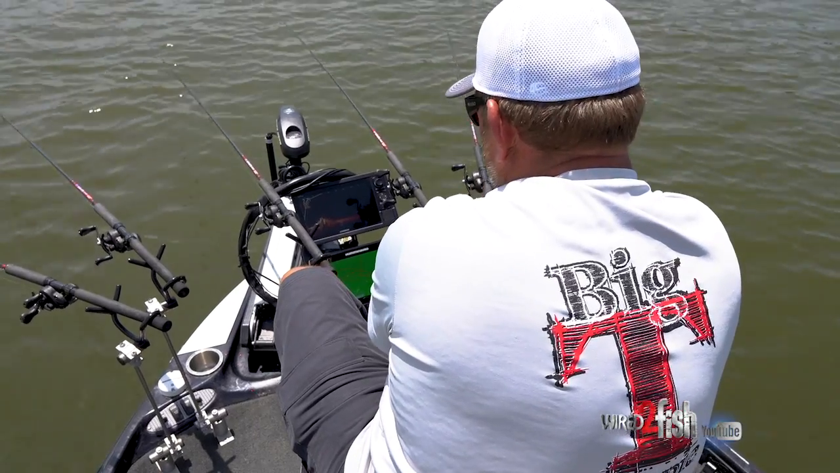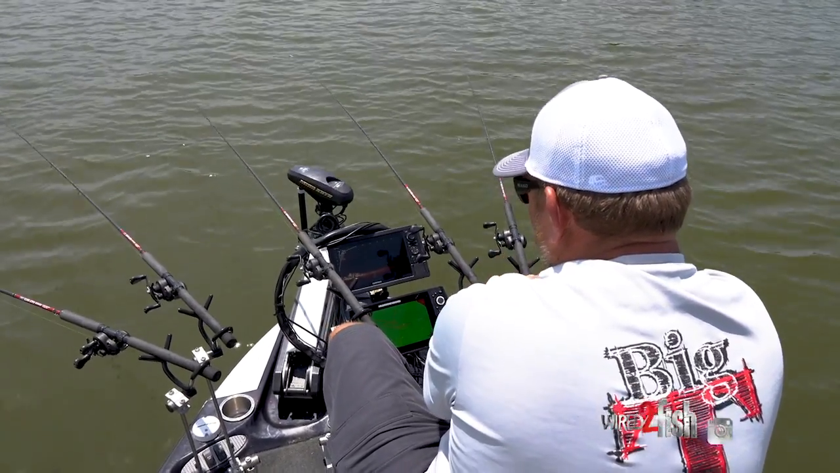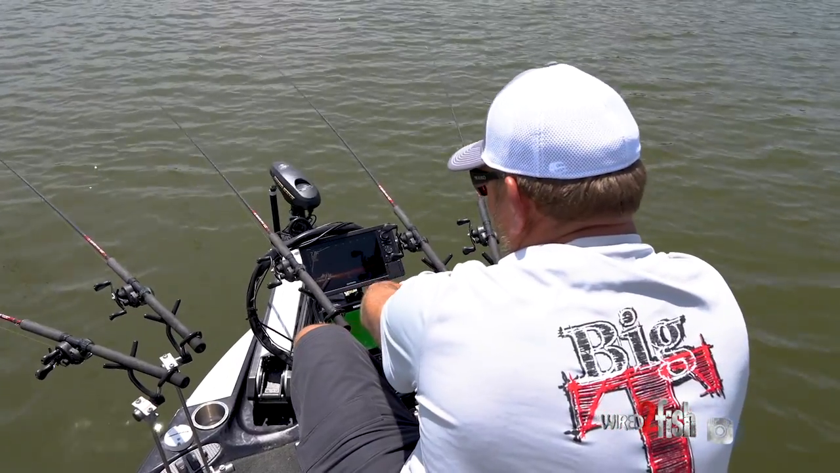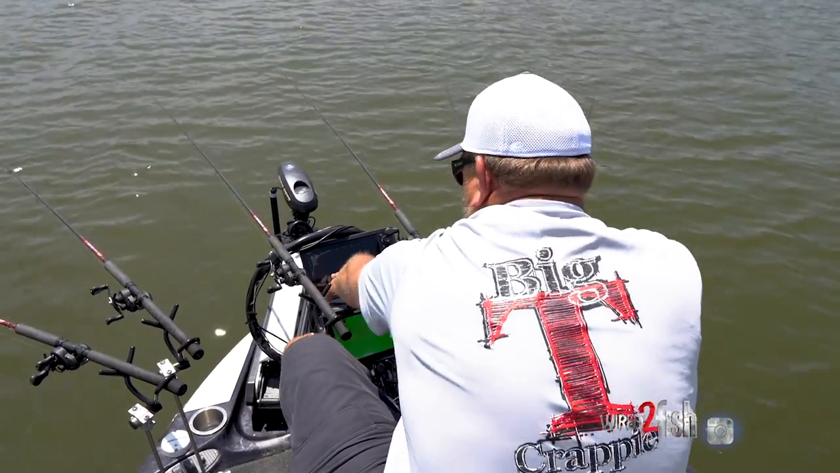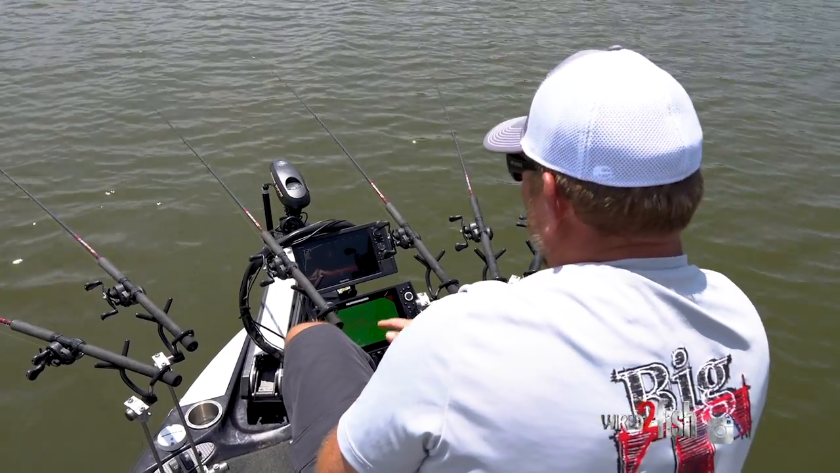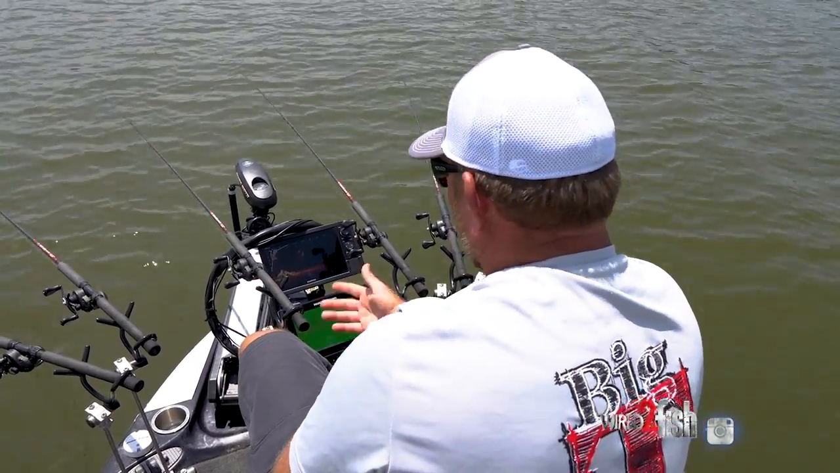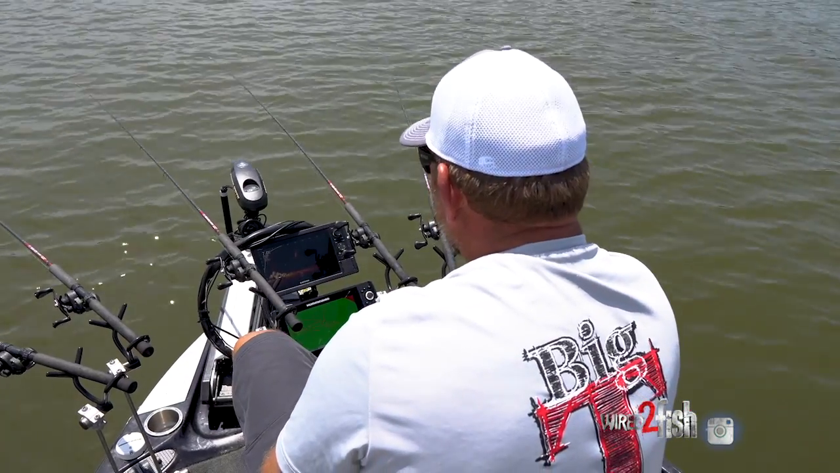Yeah, I'm just trying to ease across it slow, because a lot of these are males, I feel like. A stump like that comes up to where it's only 5 foot to the top, to the surface. It could be a male there, which I figure that's what that is, guarding a nest where a female spawned on top of that stump.